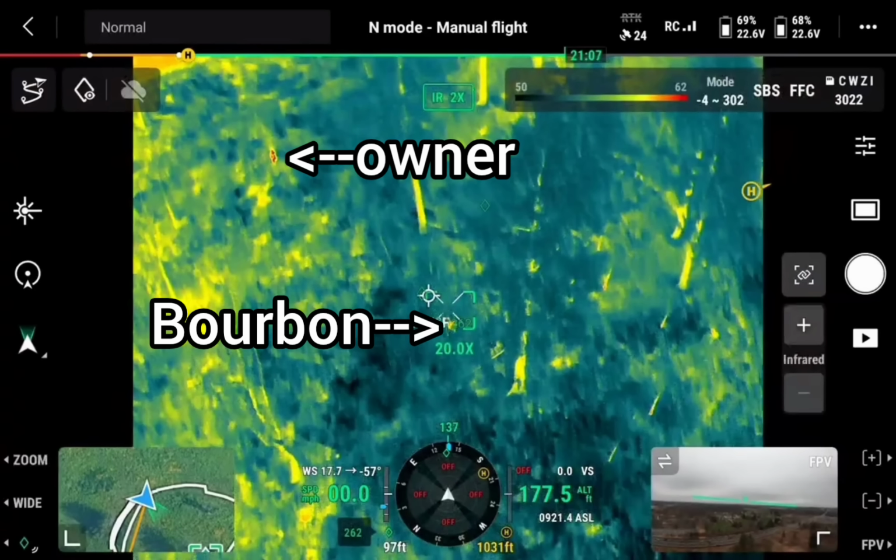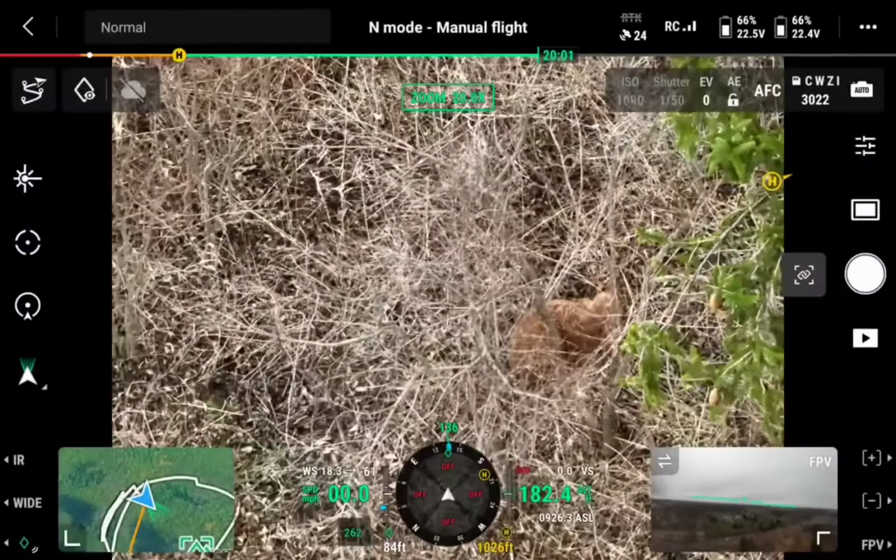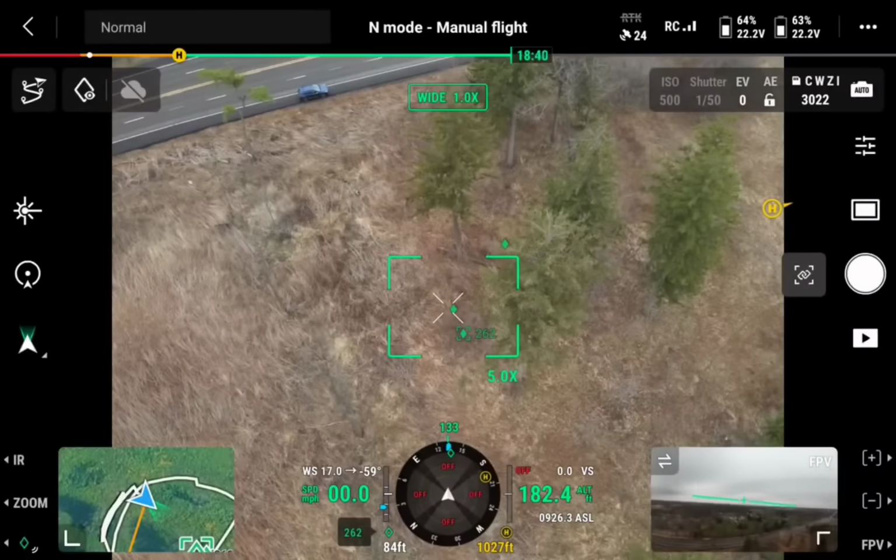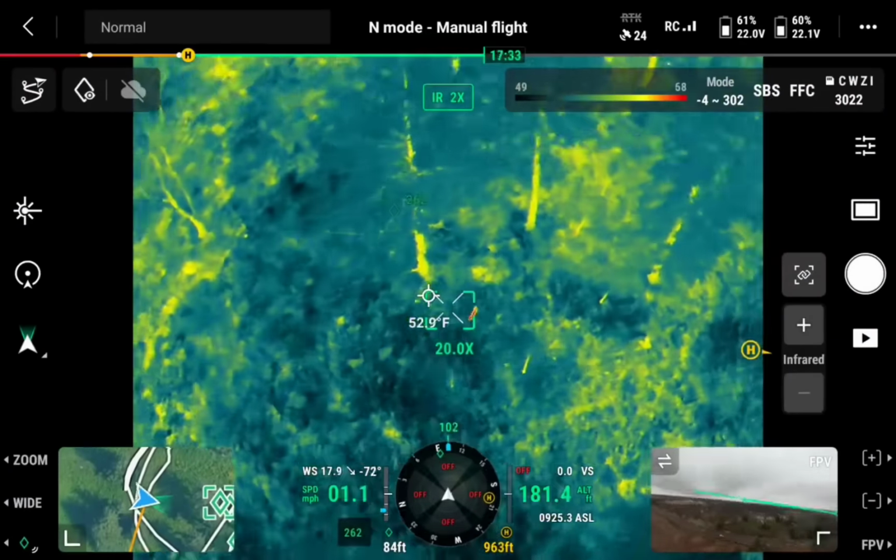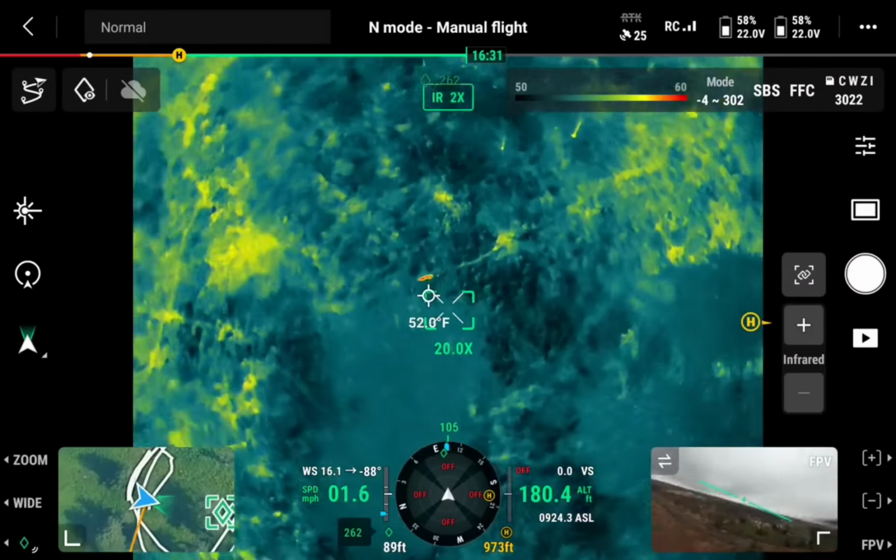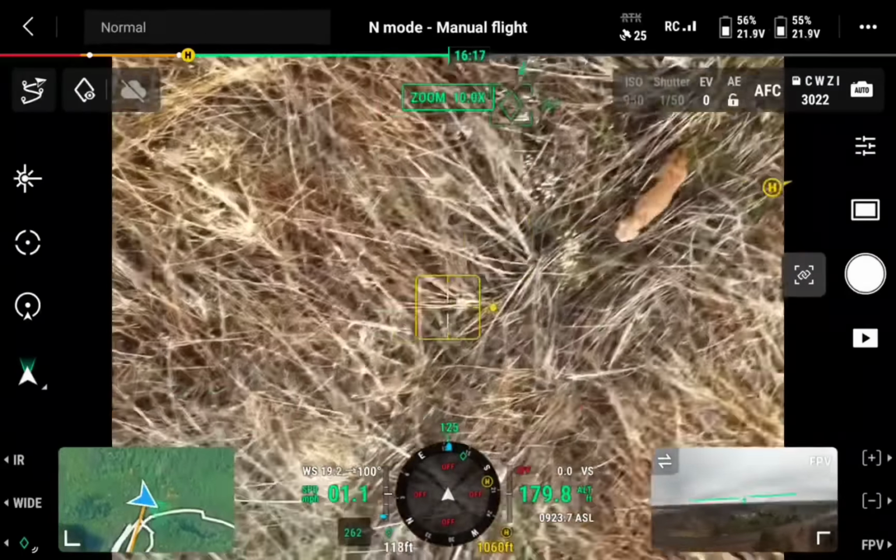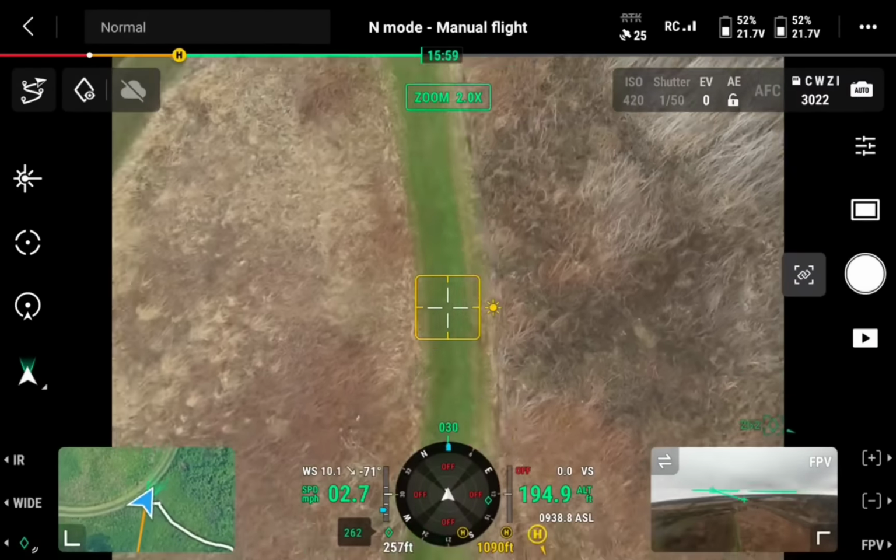And then we tried to lure. Here's the owner approaching Bourbon, taking it slow, doing some soft little calls. But Bourbon never picked up the scent, and eventually left the area. Bourbon kept looking back, kind of curious, but left the area.